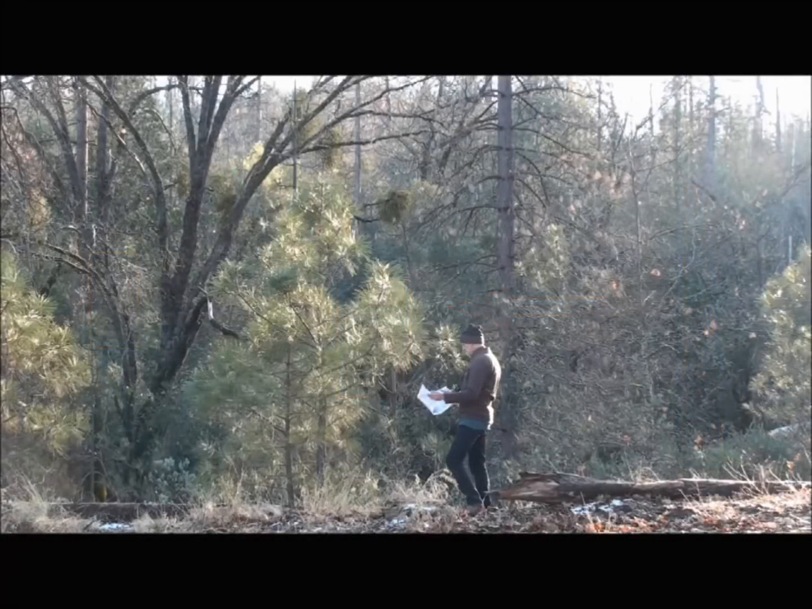However, arriving at the location, I soon discovered what I thought was flat terrain was actually a very steep incline, and the only tree that was at that location was a very small, new-growth pine tree. Clearly, this tree was not large enough to have created the obstruction that appeared on the subject, and although everything was lining up perfectly, the pieces of this puzzle were just not falling into place.